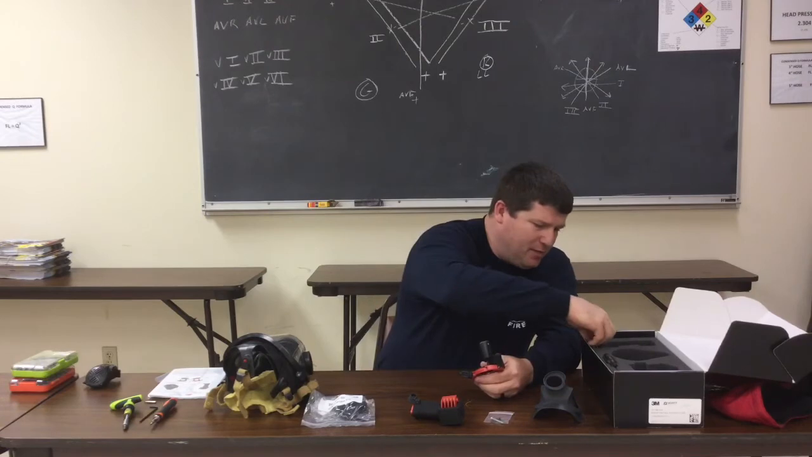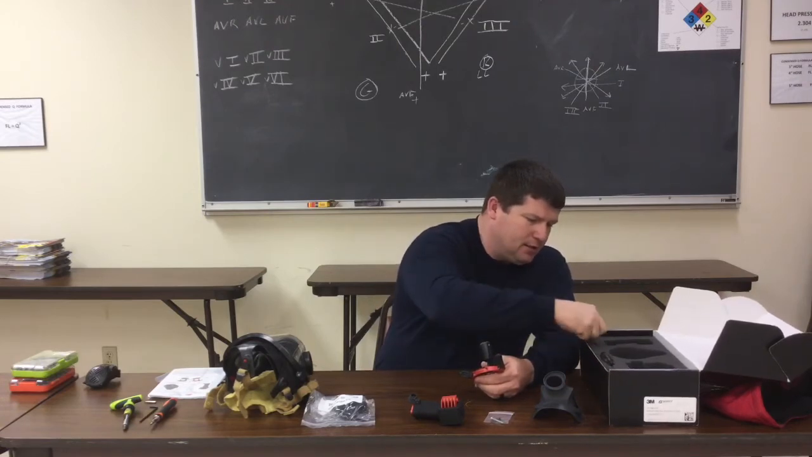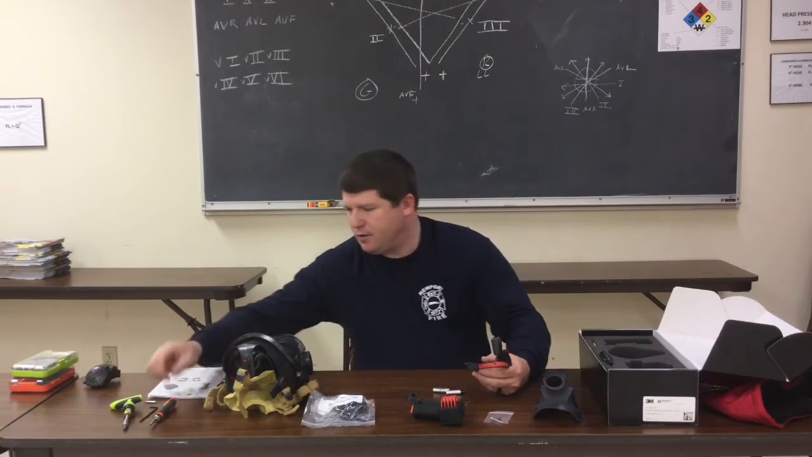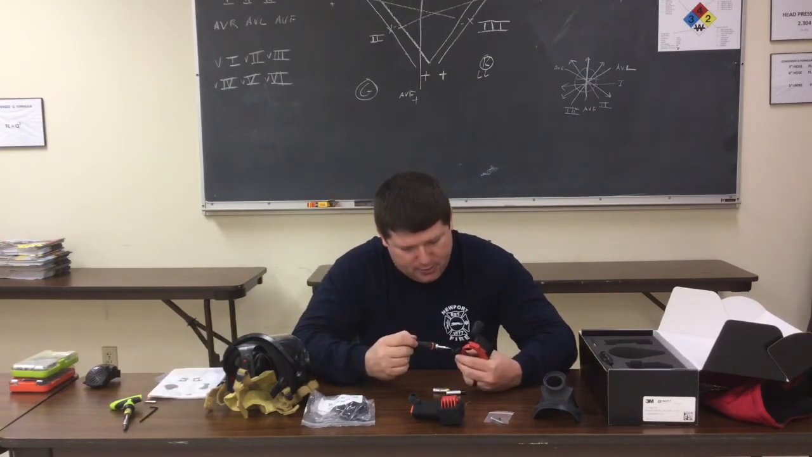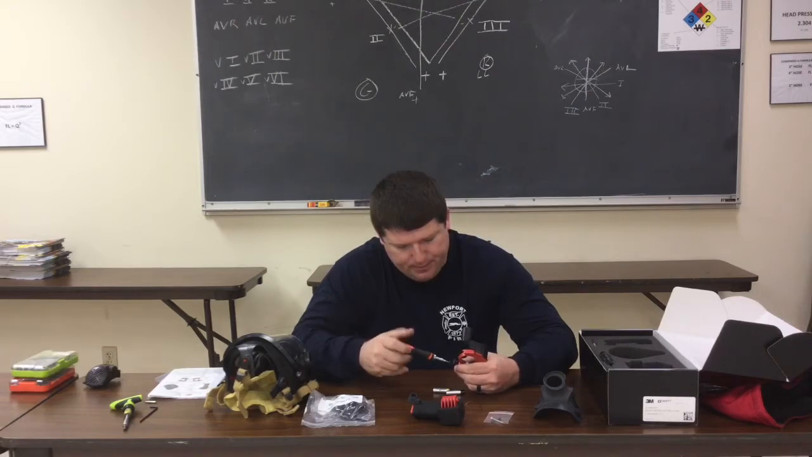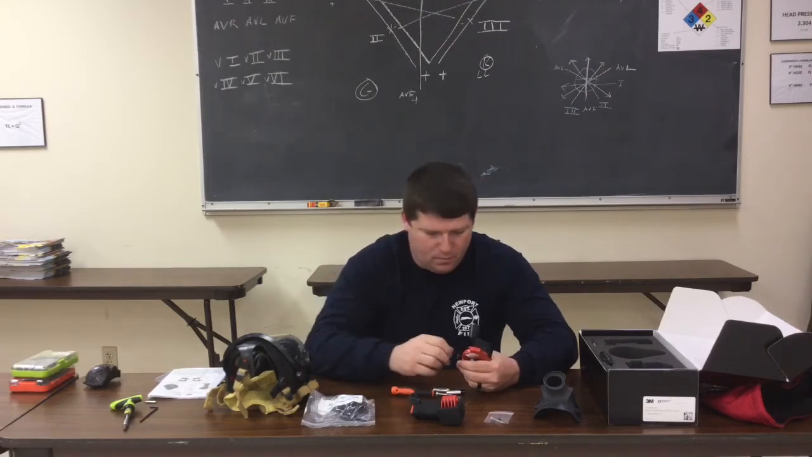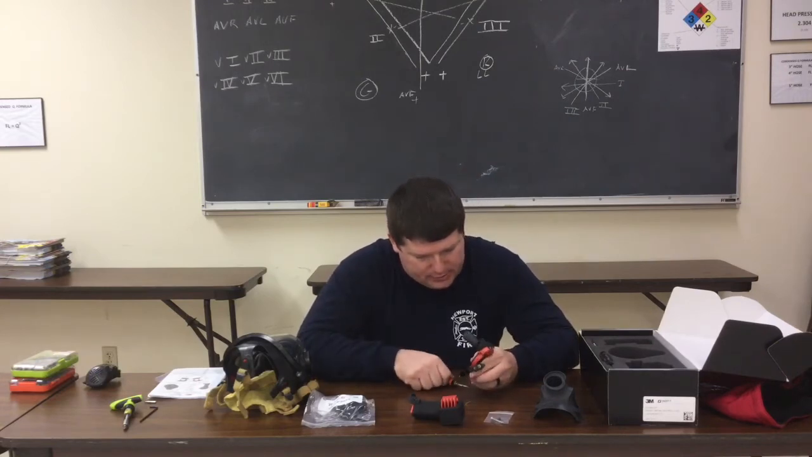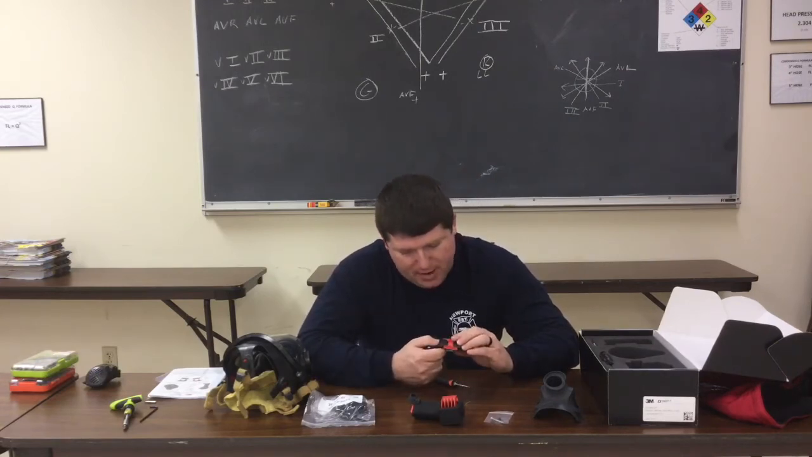So I'm going to go ahead and install those batteries. The kit does come with the batteries for both the in-mask display and the thermal imager. It just takes a small Phillips screwdriver. If you look on the outside, it shows you which way the batteries are being installed.